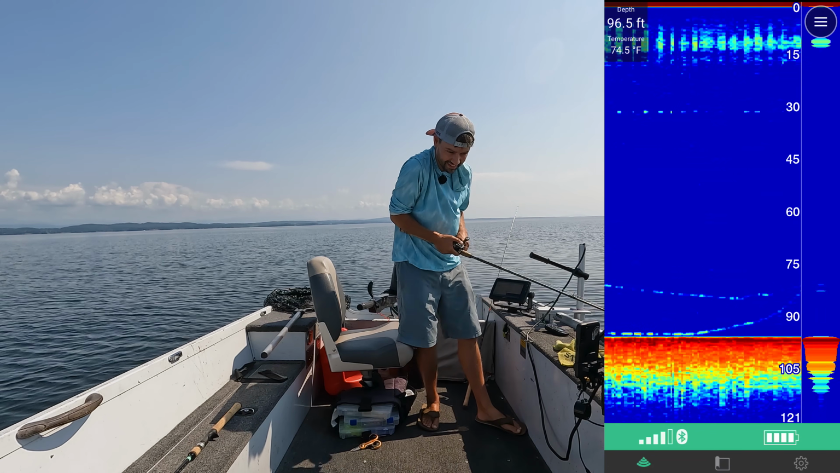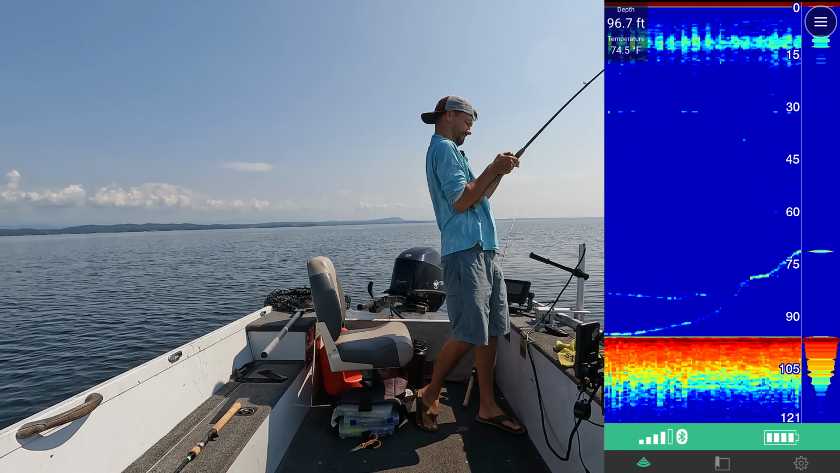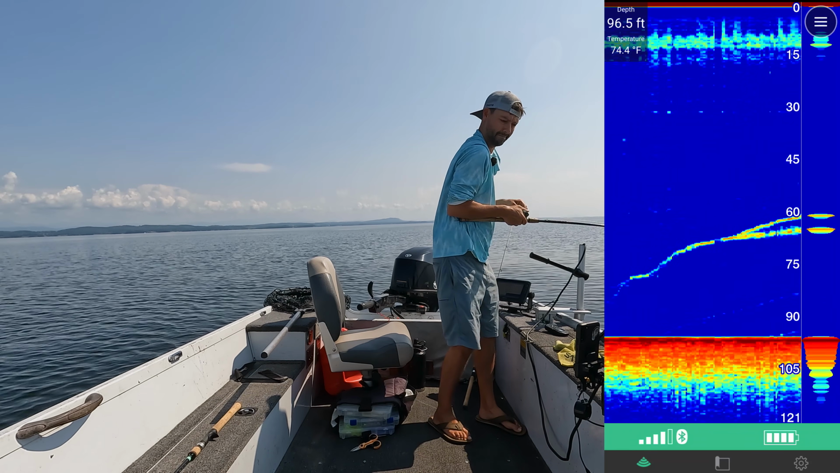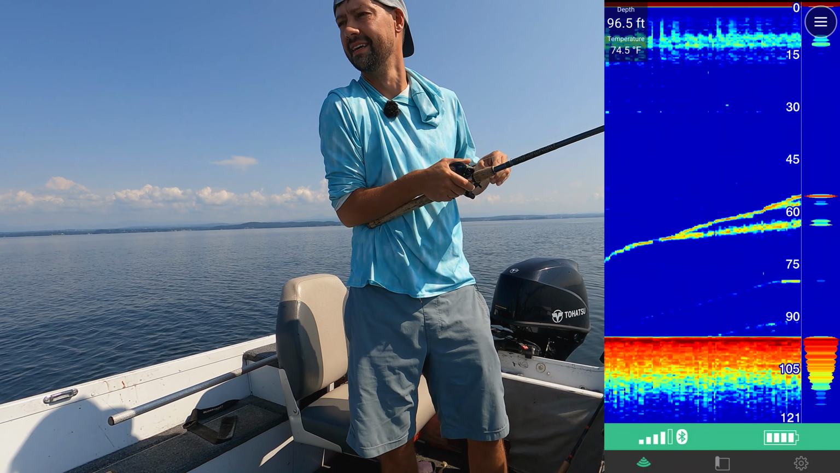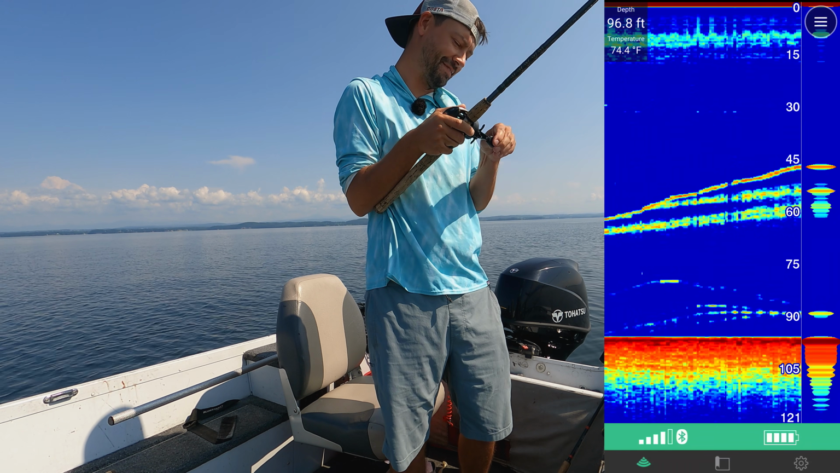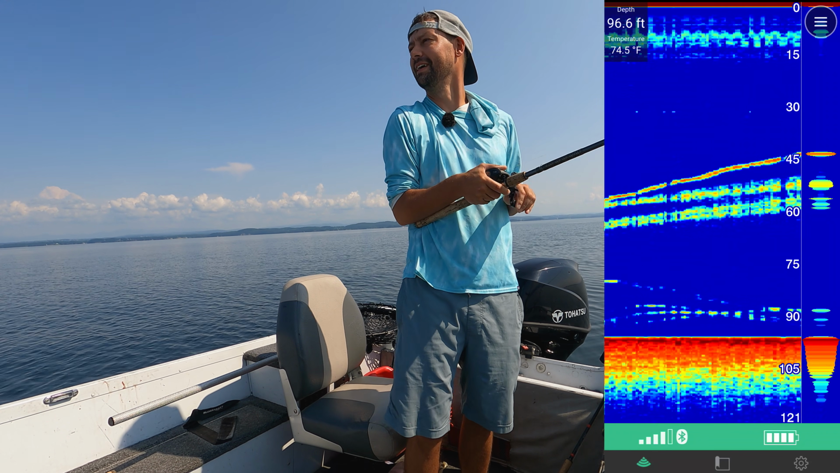Here it comes. Got him. Got him. $100 sonar, folks. I'm literally just staring at my phone. My other screen is off. I don't know why I spent all the money on the expensive stuff.